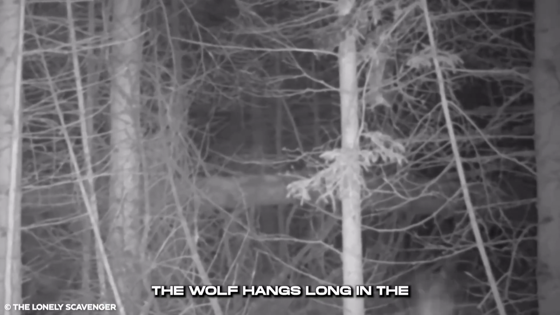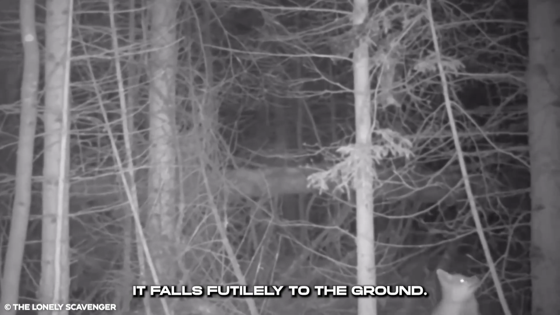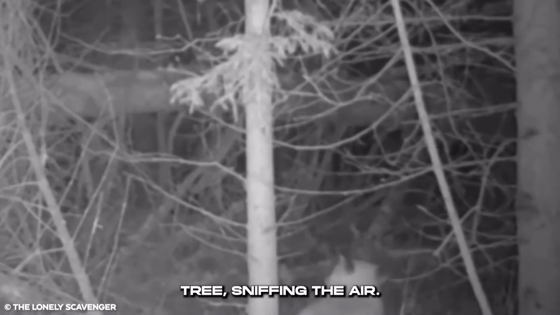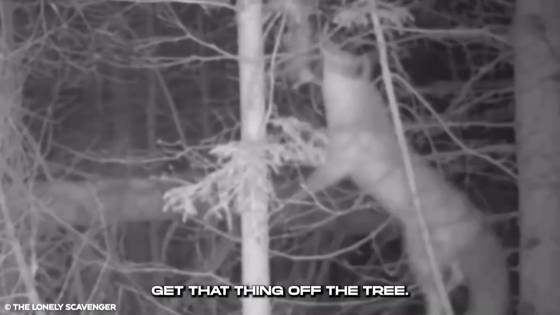The wolf hangs long in the air, biting hard on the object. It falls futilely to the ground. It stays close to the tree, sniffing the air. The wolf seems determined to get that thing off the tree.